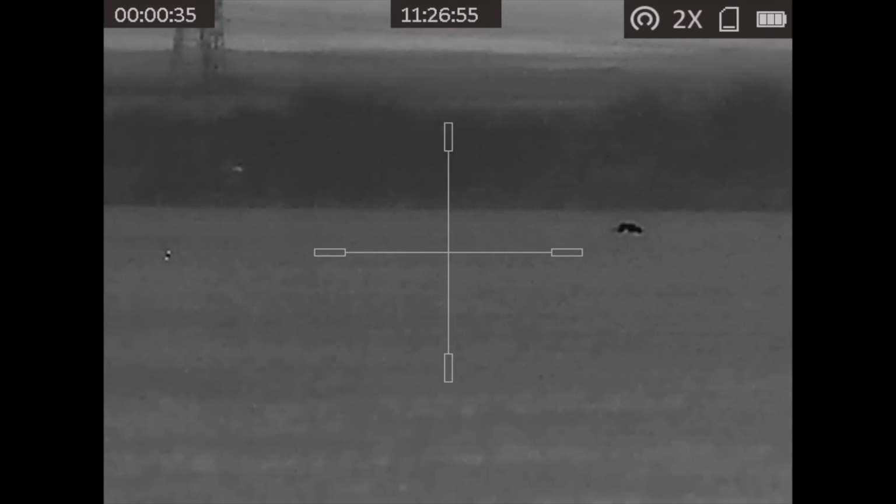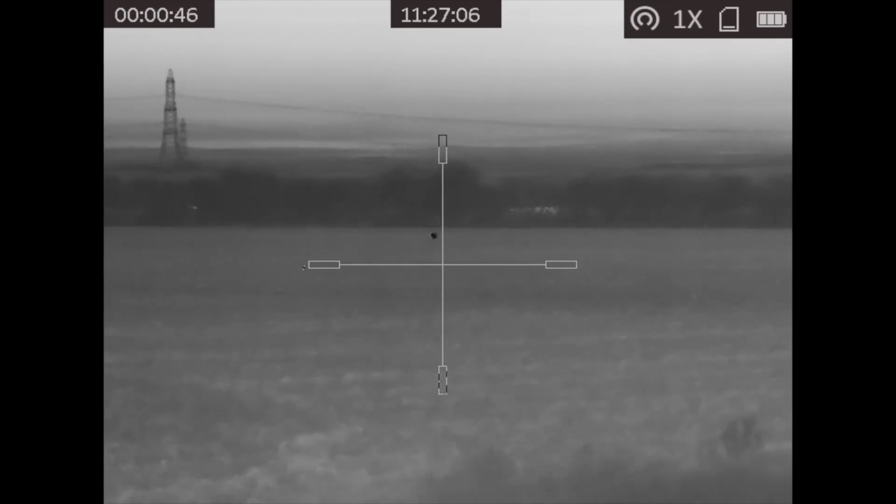I flick the vixen in heat call onto the HIKMICRO GC500.